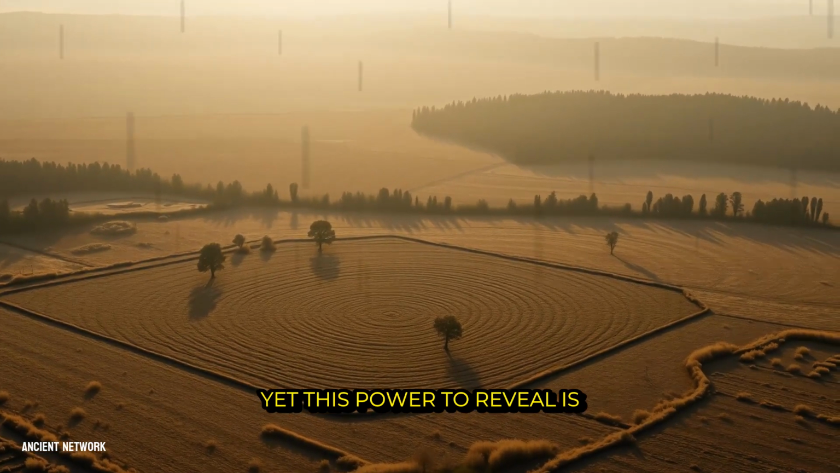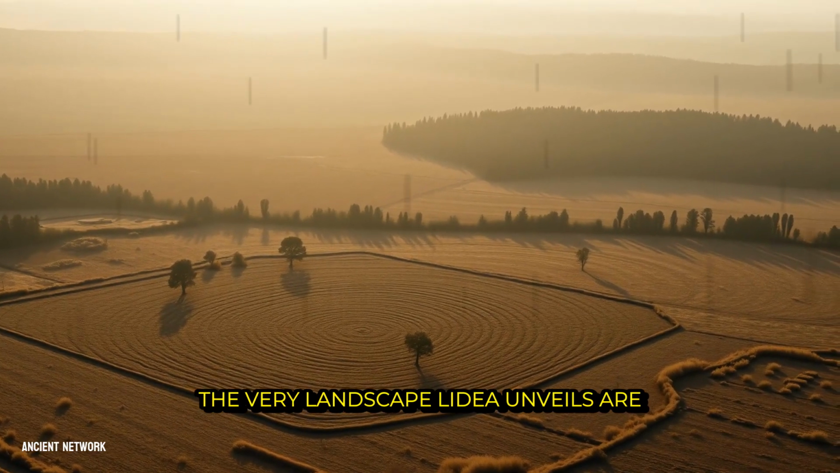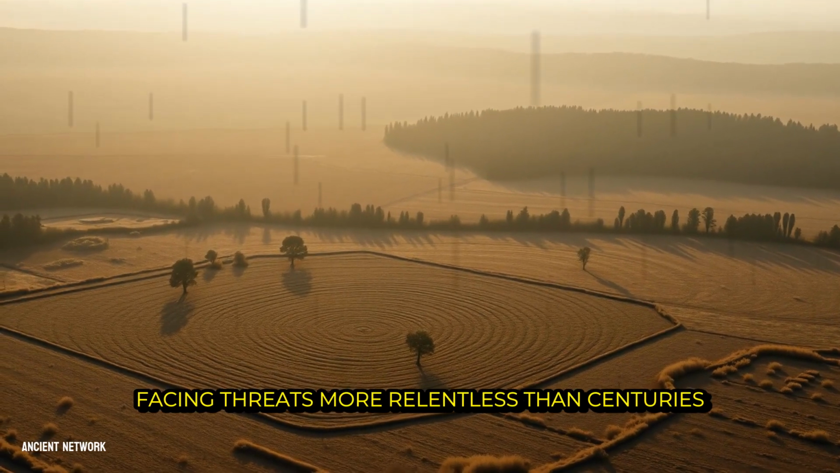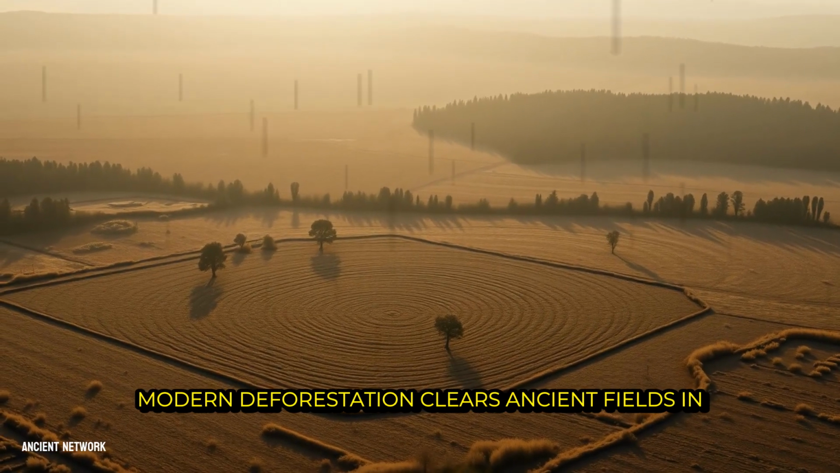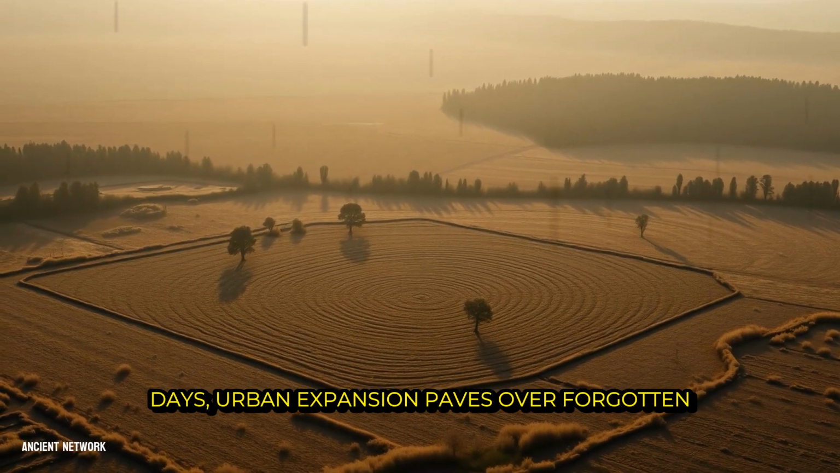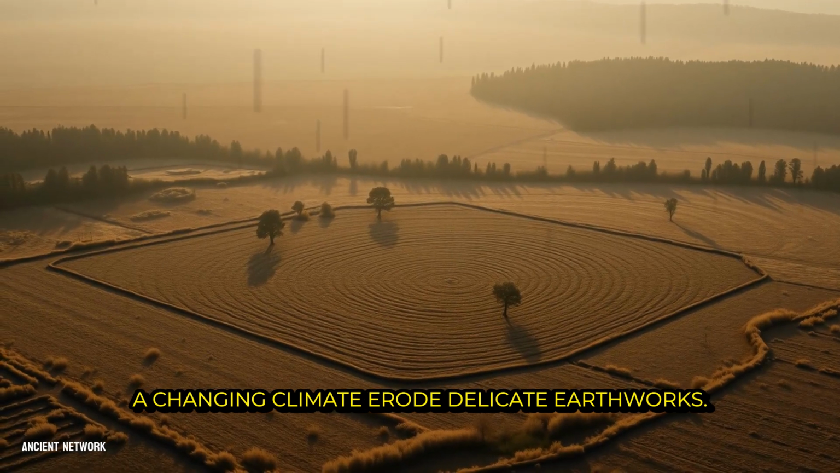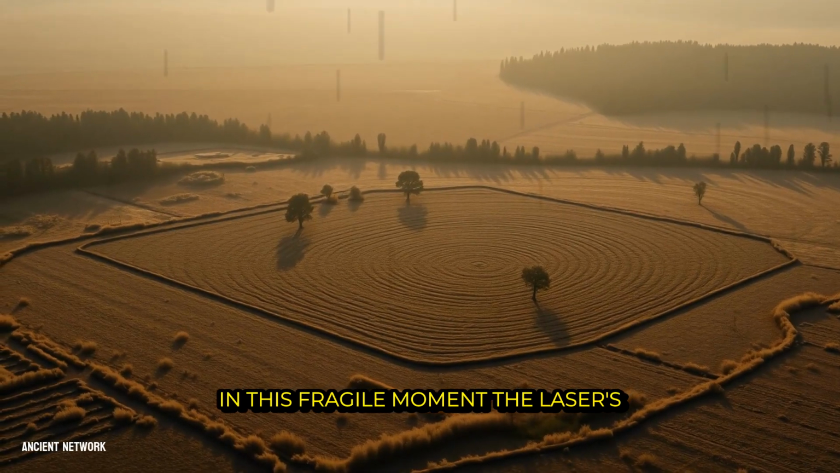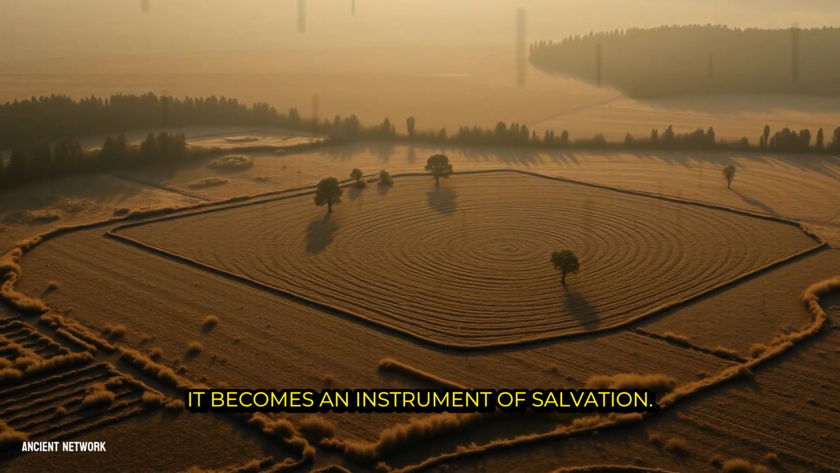Yet this power to reveal is matched by an urgent responsibility to preserve. The very landscapes LiDAR unveils are often in a race against time, facing threats more relentless than centuries of jungle growth. Modern deforestation clears ancient fields in days, urban expansion paves over forgotten suburbs, and the shifting patterns of a changing climate erode delicate earthworks. In this fragile moment, the laser's eye becomes more than a tool of discovery. It becomes an instrument of salvation.